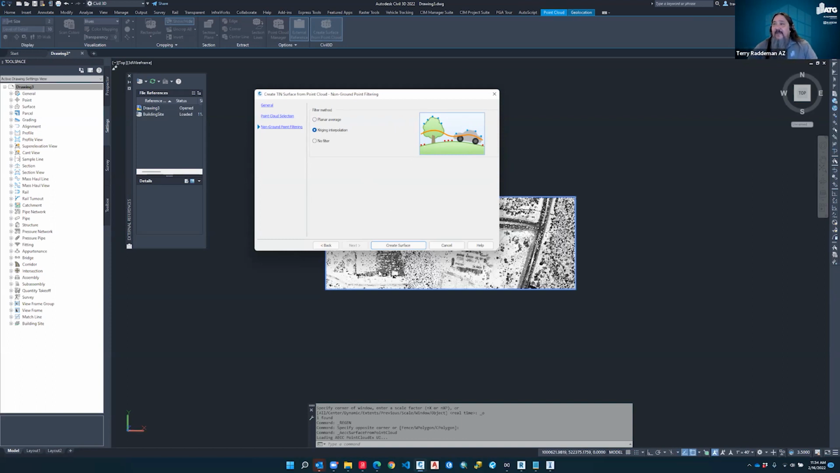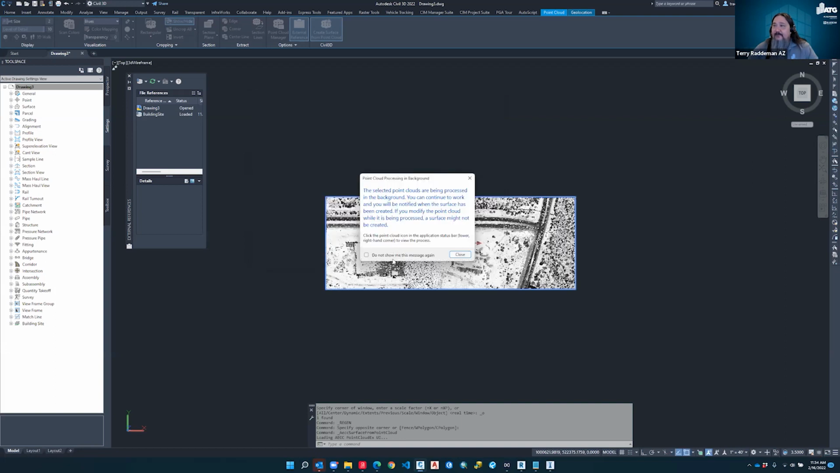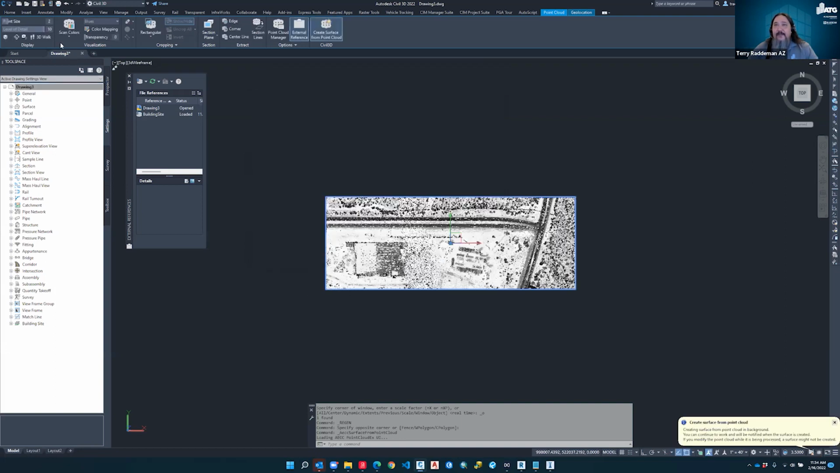So with that, I'm going to go ahead and just create the surface here from our point cloud, and it's going to work on it in the background. Once that's being processed, I'm going to show you a different approach, and this is the approach that I commonly use to create the point cloud.